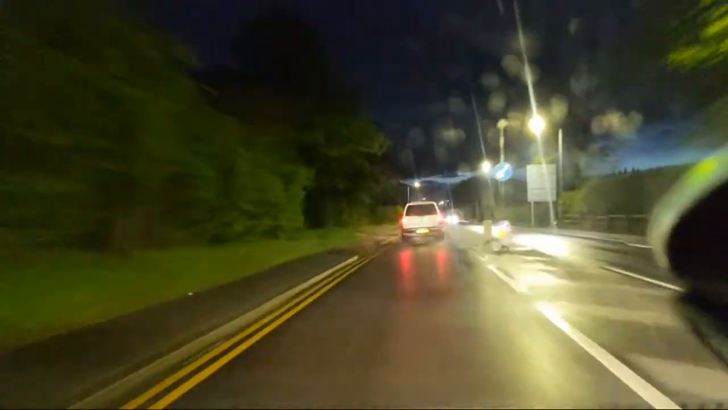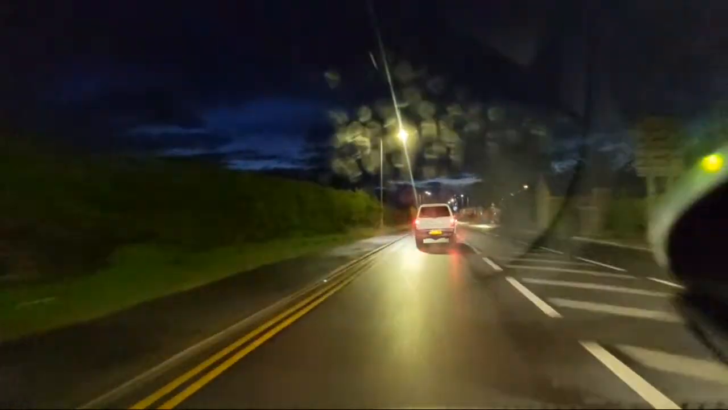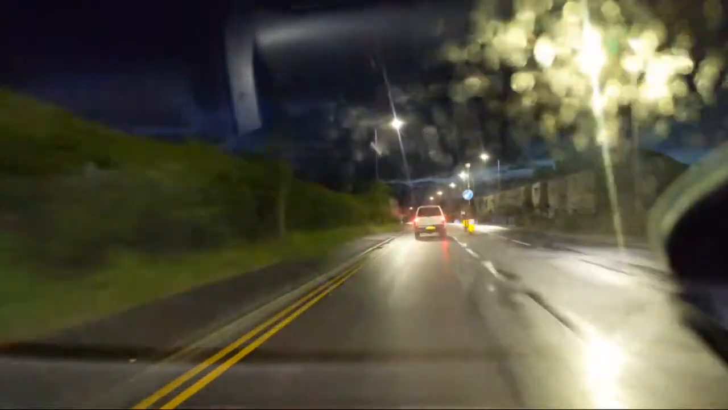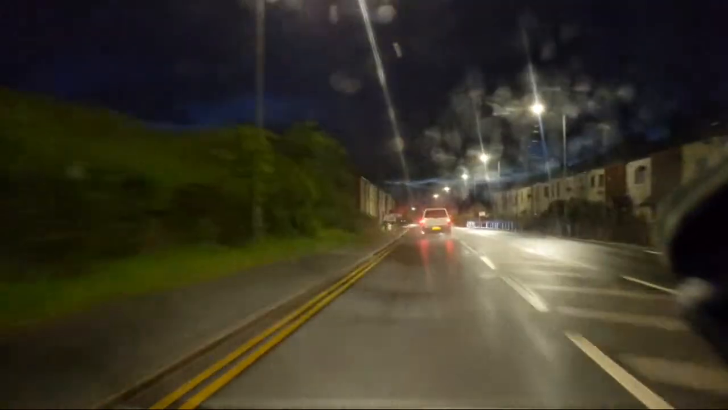What's he wiggling it for? Some cracking driving here. Didn't really cut me up coming off the motorway, but then cut me up on the slip road. Whereas he could have easily just as well been behind me. Wasn't going to lose any time, was he? Or she? Well, I assume that's a he, to be fair.